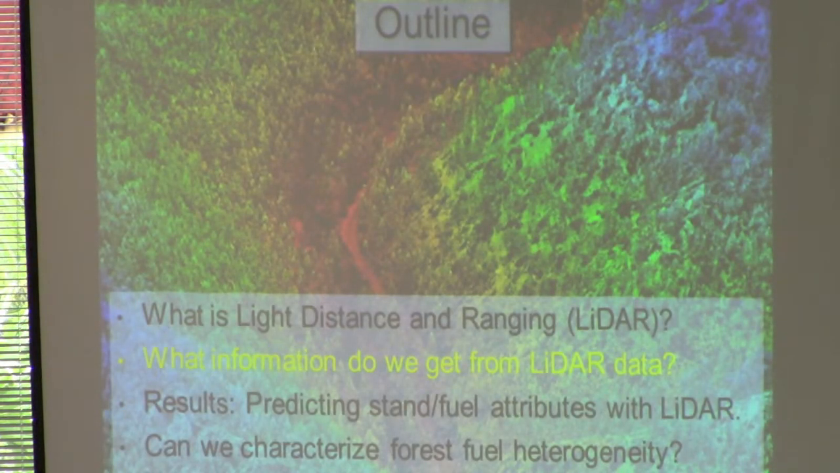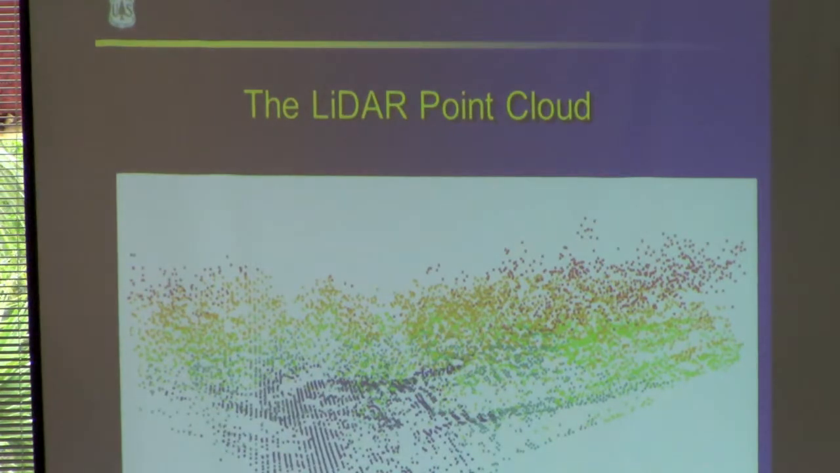Okay, so I'm already kind of leading into this next section on what information you get from LiDAR. So here's a point cloud. It's just color-coded by elevation, and this is a typical point density and number of points for a forest inventory plot, a 10th acre fixed radius plot.